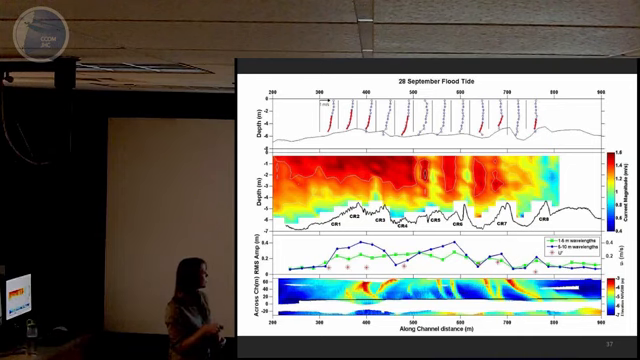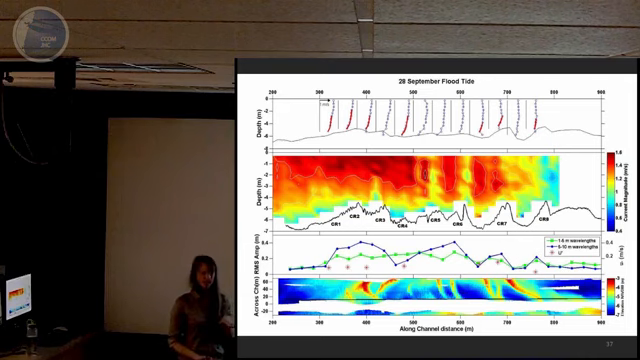Closer to the bridge, you see that the amplitudes of the megaripples tend to be slightly larger, but the amplitudes of the actual sand dunes are smaller. And you see the top portion of the water column in this portion of the inlet tends to be more uniform than you would see further offshore.